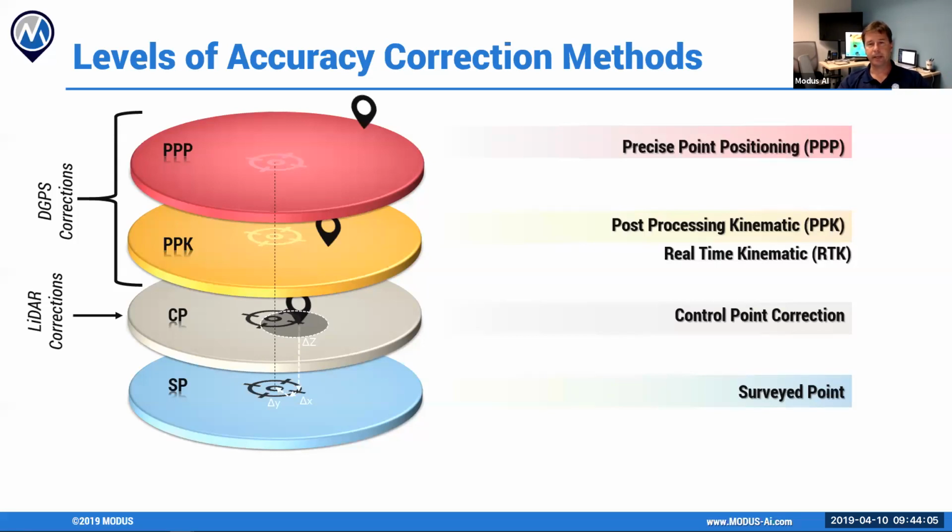The next piece is post-kinematic and real-time kinematic processing. It's very similar to point positioning, except now you're bringing your own equipment out and getting it close to the area of capture. If I'm doing road scan, I may set up a network of base stations that are collecting and maybe even reporting on a radio, which would make it real-time kinematic.